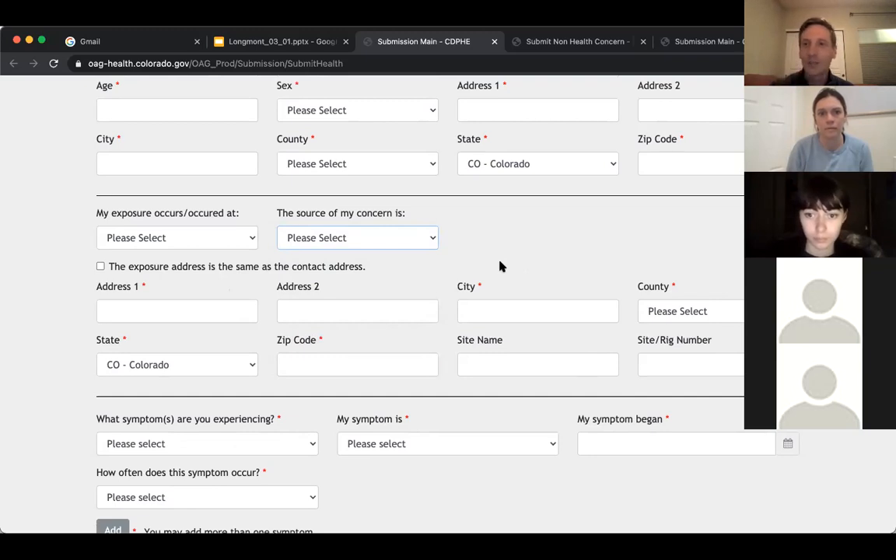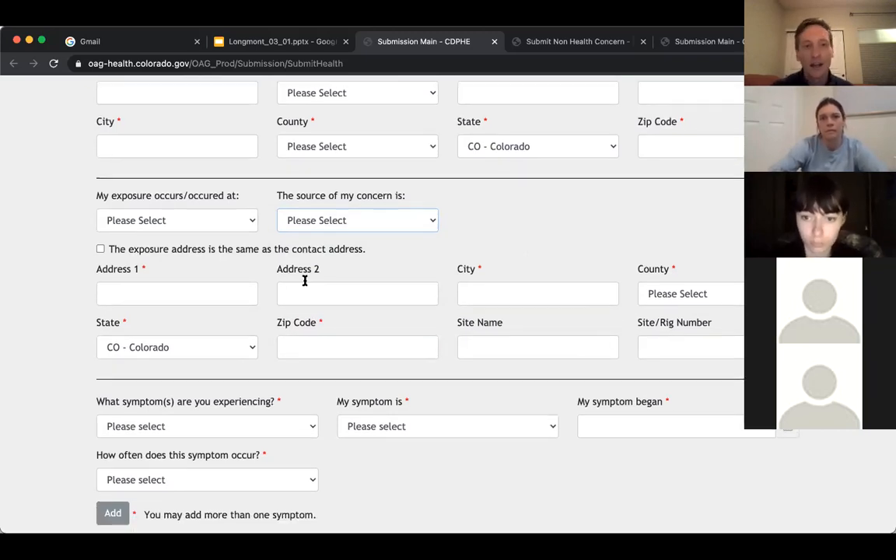If it's occurring somewhere else, or if you've recreated a place and notice a site that you feel concerned about, or feel is problematic, or you were potentially exposed to something there, you would try as best you can to identify it. Obviously, a lot of these sites aren't going to have mailing addresses, but they should have signage, whether it's on the fence line or at the entrance to the site, that at least gives some name or number